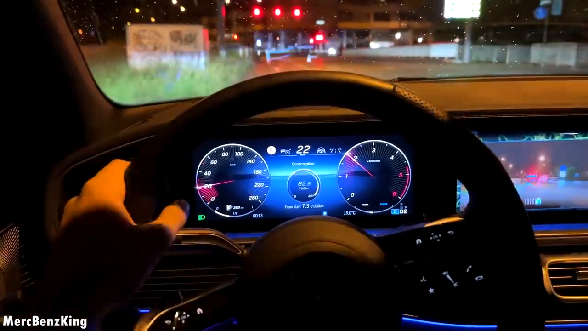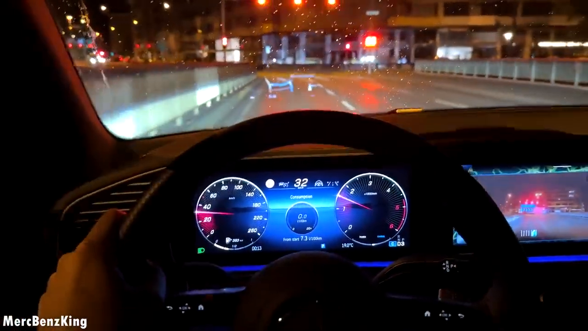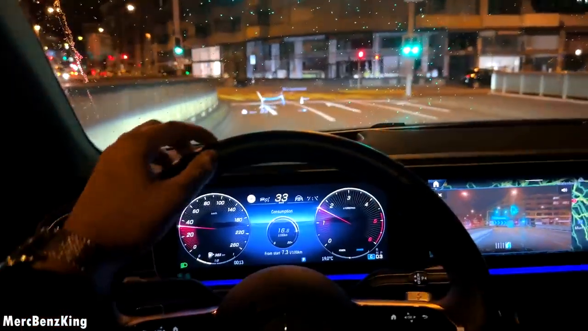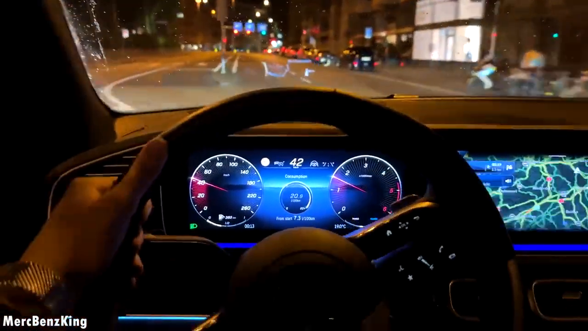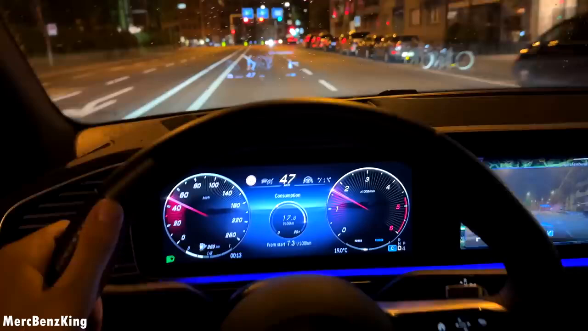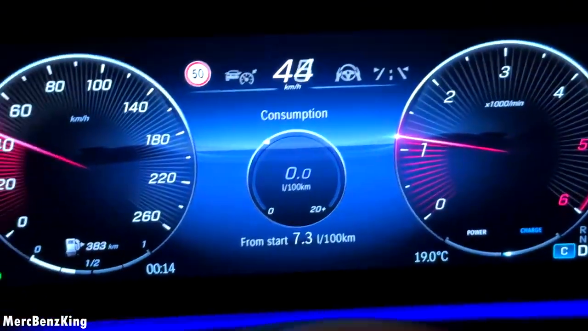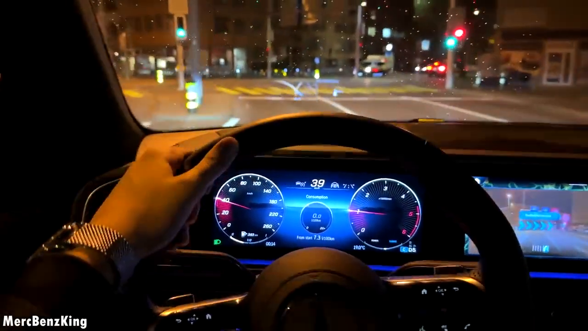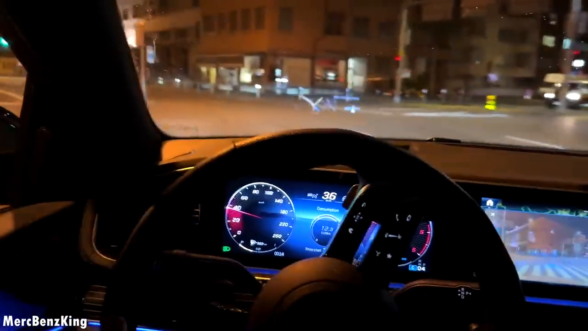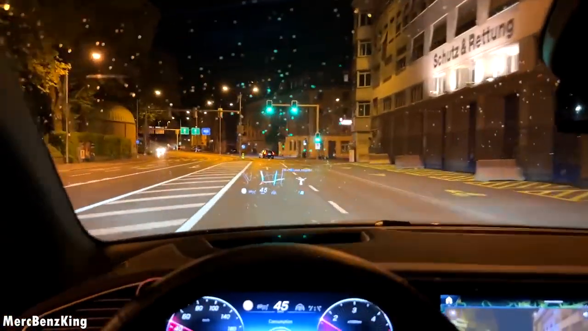Plus it is fast, very fast, around 25 seconds to 200 kilometers an hour or 120 or so miles an hour. You can see the consumption right now from start is only 7.3 per 100 kilometers, and this is when driving combined city and highway, but with speeds of up to 160 kilometers an hour in Germany.